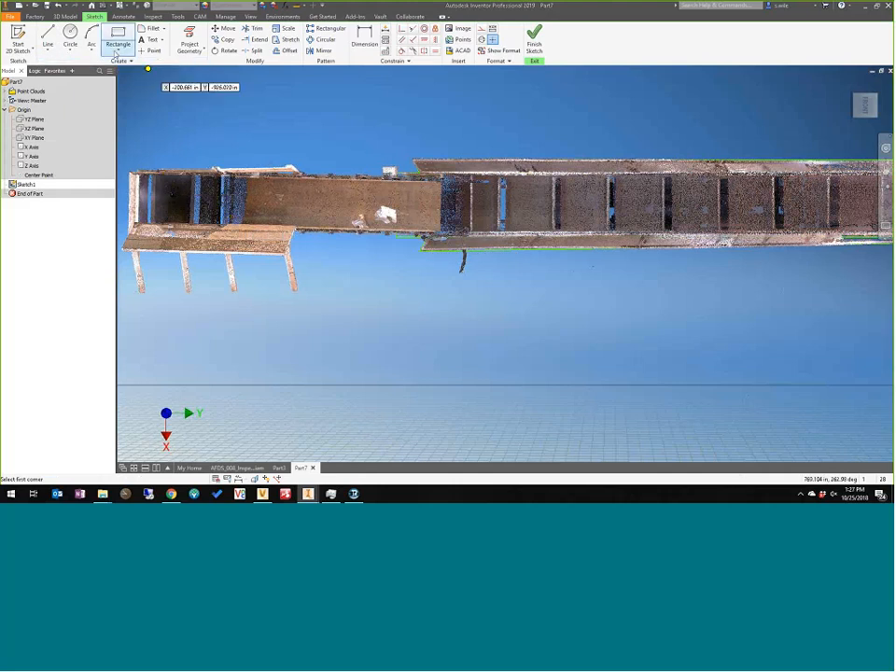I should probably do a 2-point rectangle for it, or a 3-point rectangle. And I missed miserably. That's too far off. Let's just stick with a 2-point. Okay.